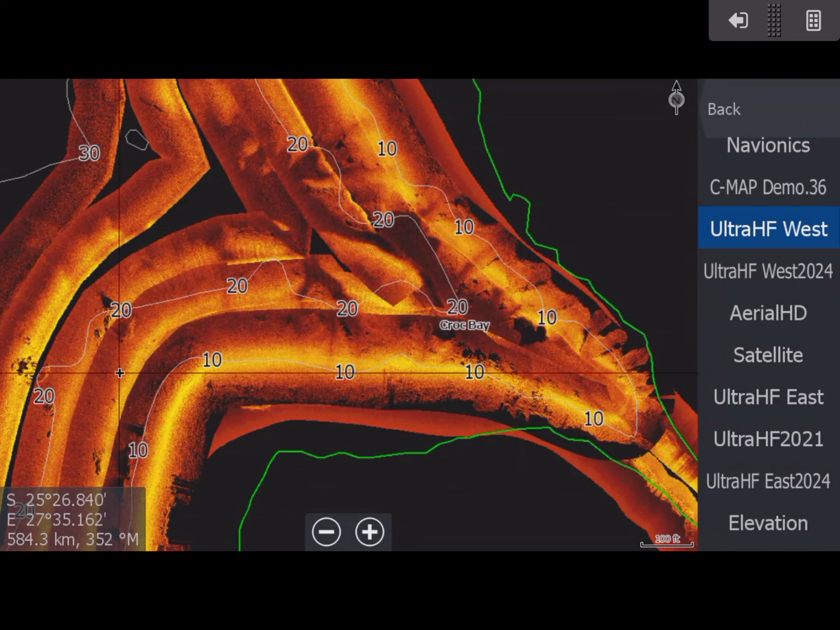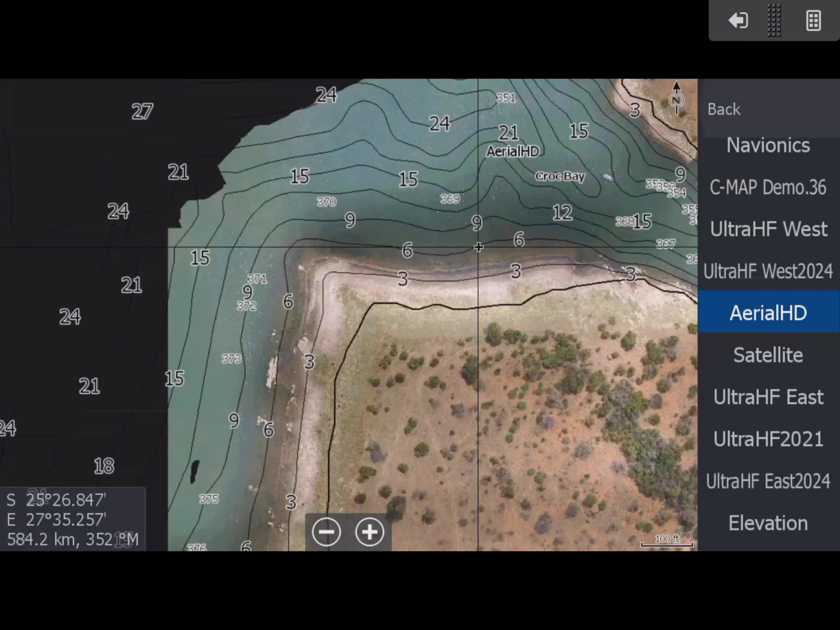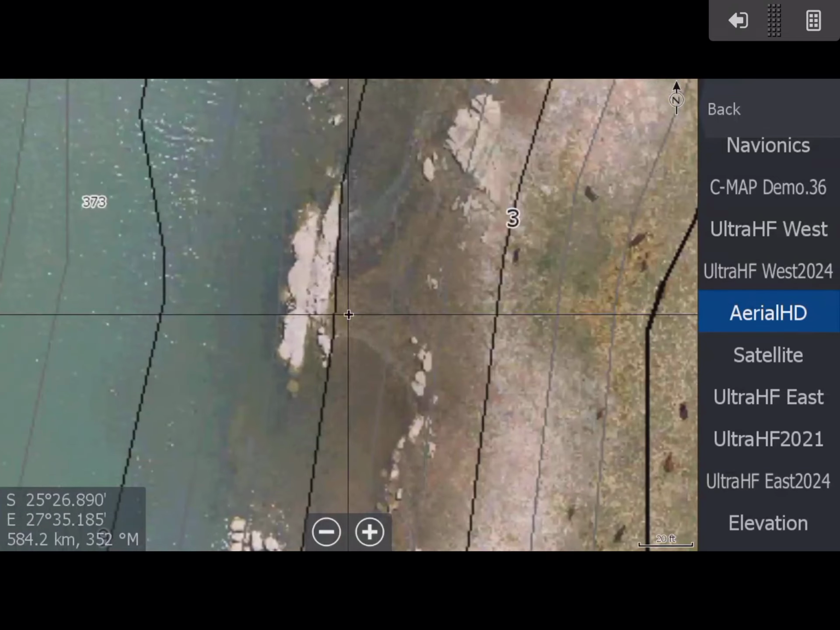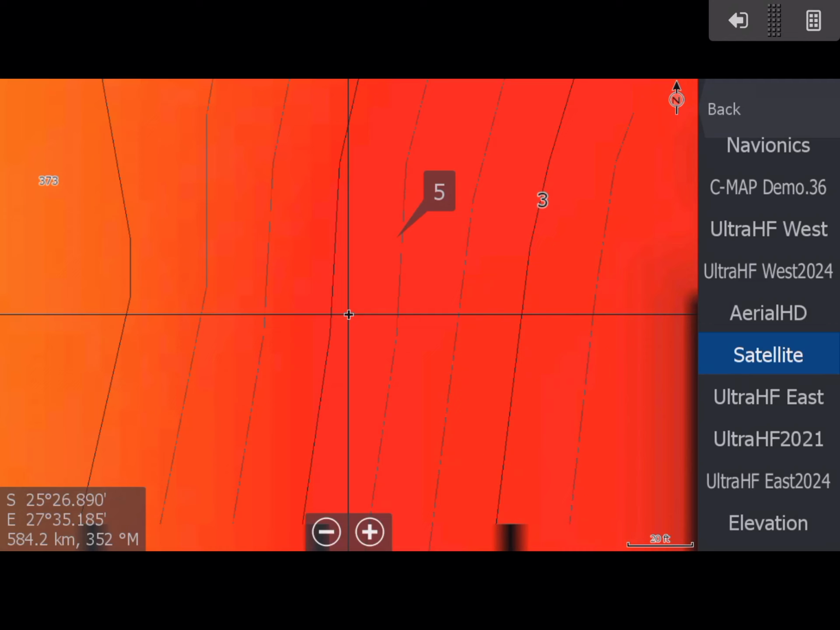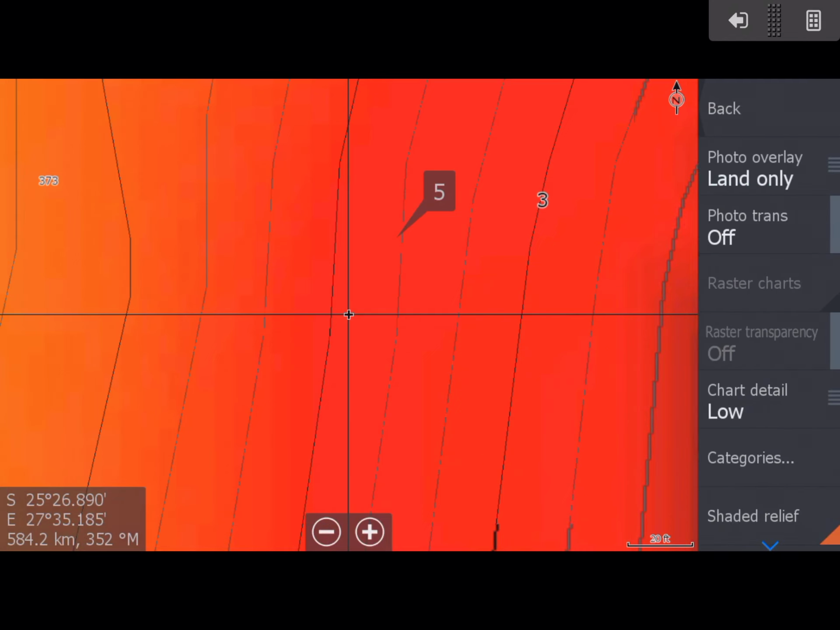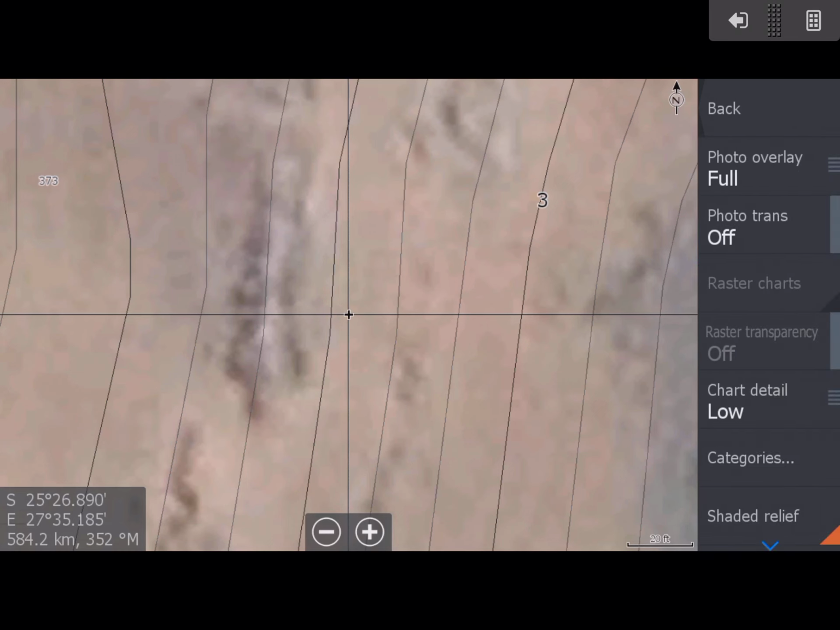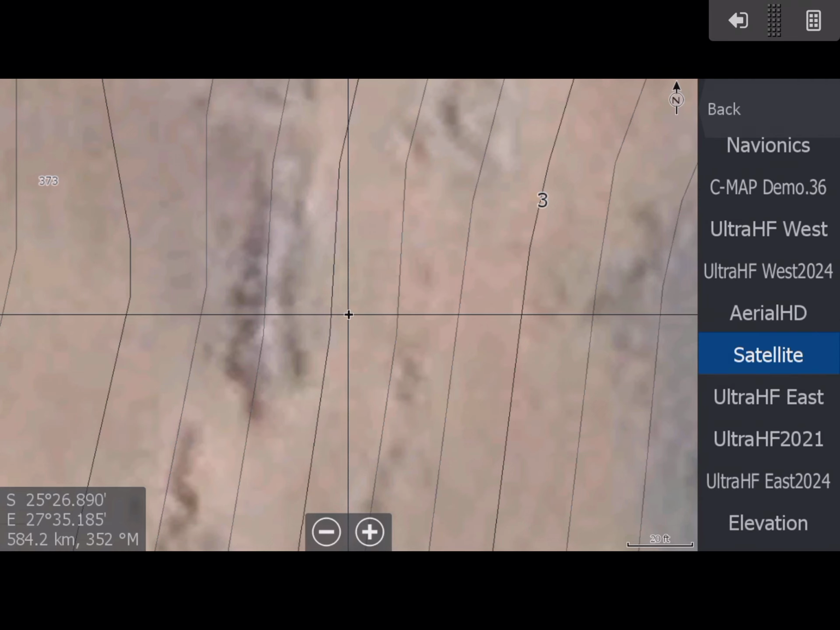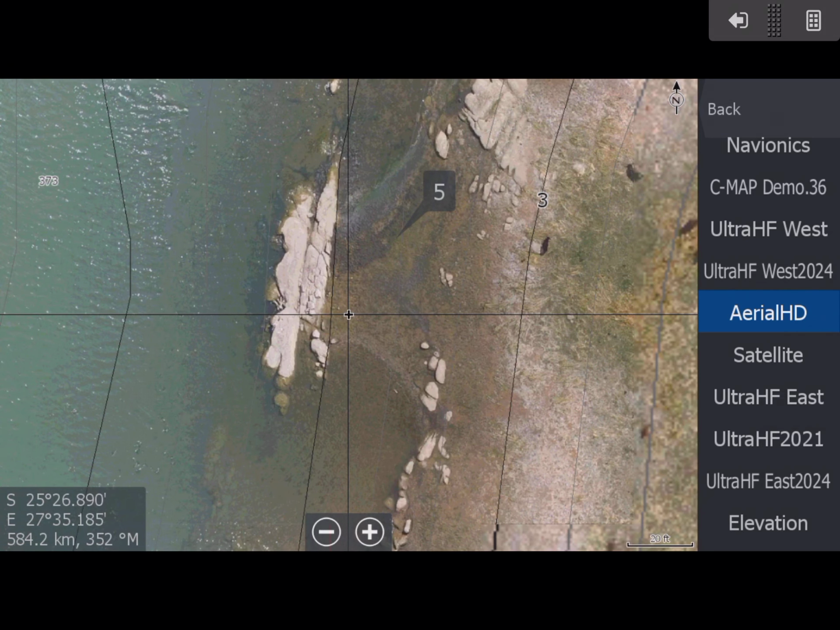The other thing that you've got for Croc Bay is you've got the AerialHD. The AerialHD, you can see the detail. This is mapped with a drone, so you can zoom in there. You can see quite a bit of detail there. If we go to the satellite by comparison, you can still see it on the satellite. There it is there. But if you compare that to the AerialHD, it is much, much clearer. Can you see that? It's a massive difference.